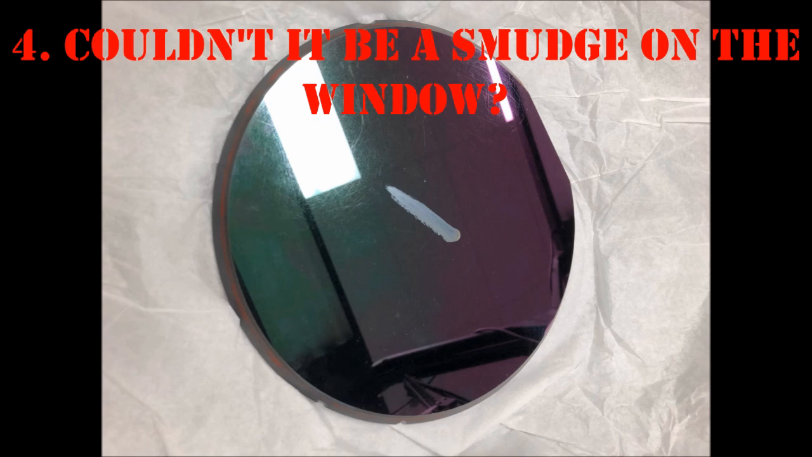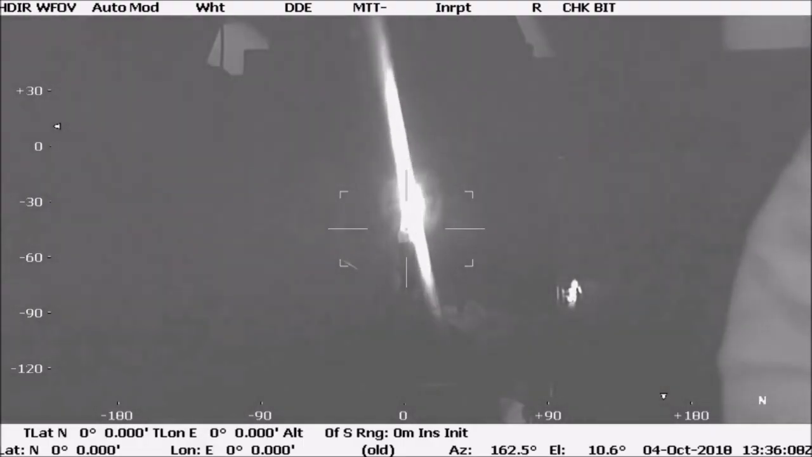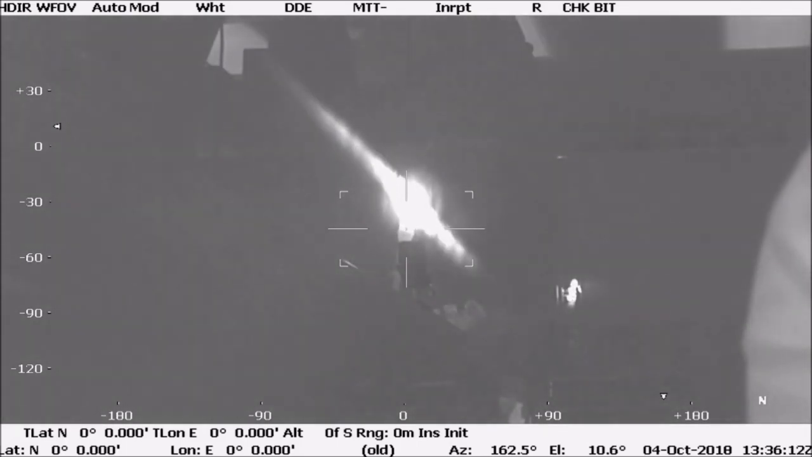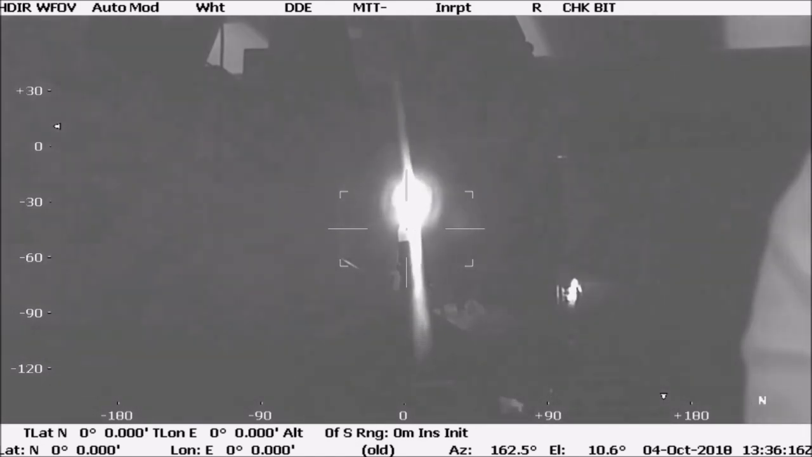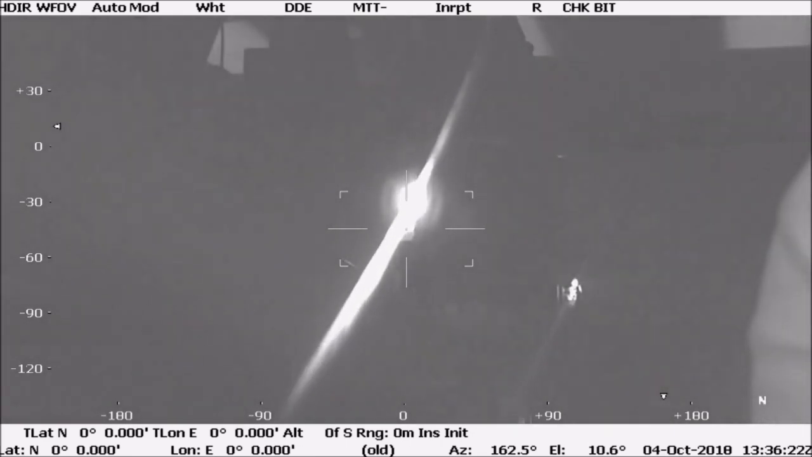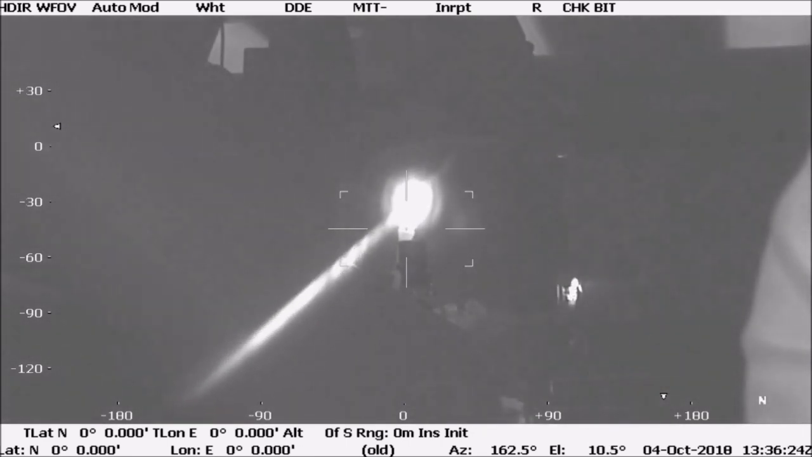Number 4, couldn't it just be a smudge on the window? This is actually one of the first experiments that I tried, was taking an old window and putting it in front of an infrared and looking at a soldering iron with a smudge of grease on the window. And it turns out it's exactly what you'd think. It looks like a smudge of grease is on the window. It's pretty obvious.